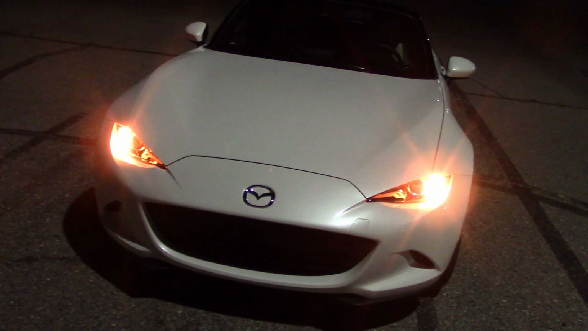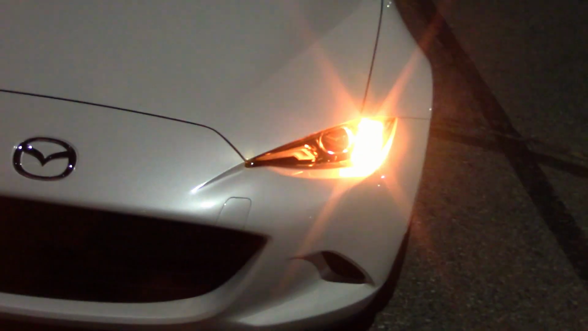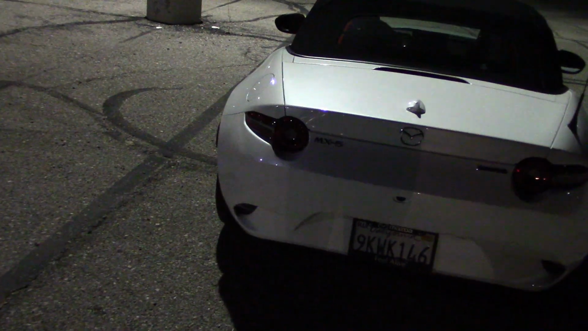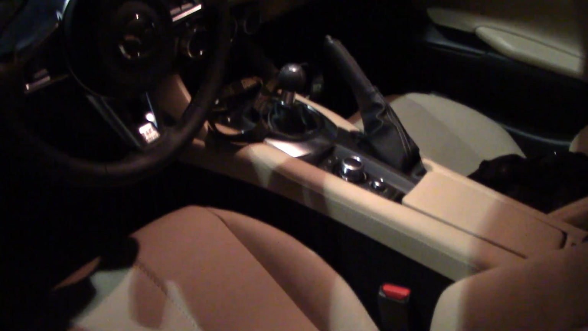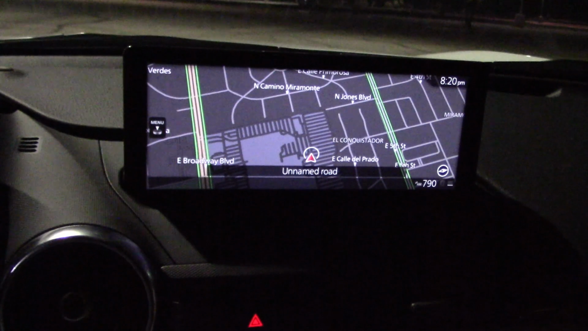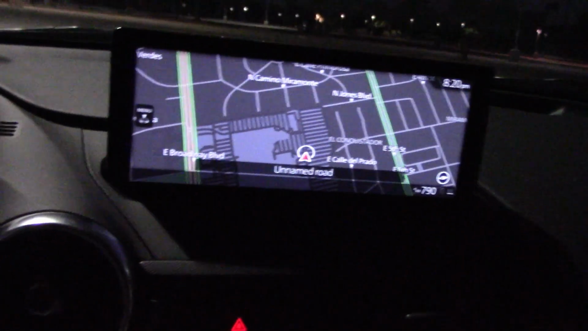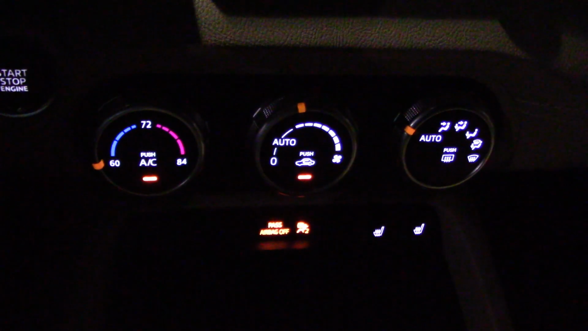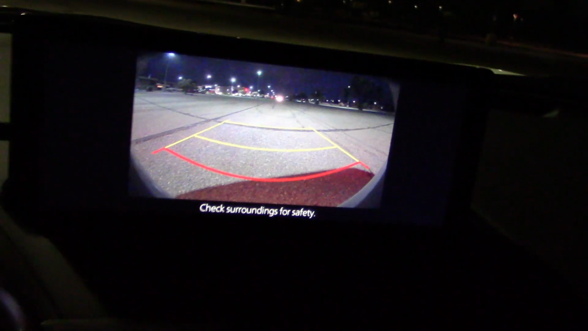Alright. Now with the headlights off, that's more like it. You can see them now. Small but bright enough with the taillights gone. The interior light does a pretty good job lighting up the cabin, by the way. Here we have the info screen, which again is small. Climate control is very simple, lights up very well. Nice gauge cluster. Here's the rearview camera.